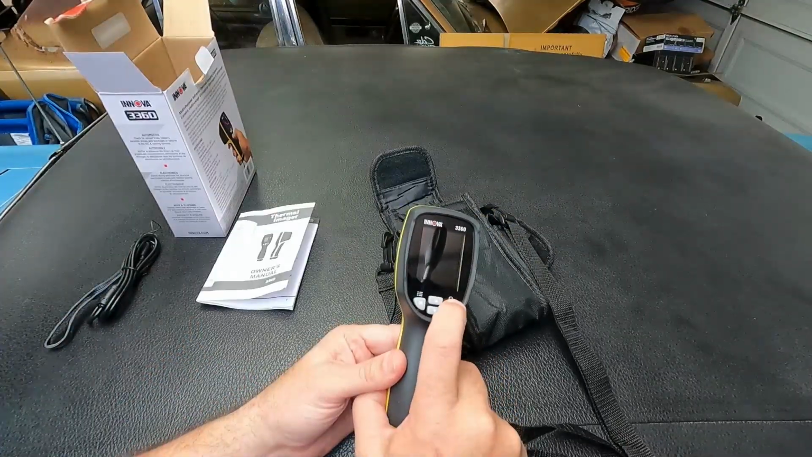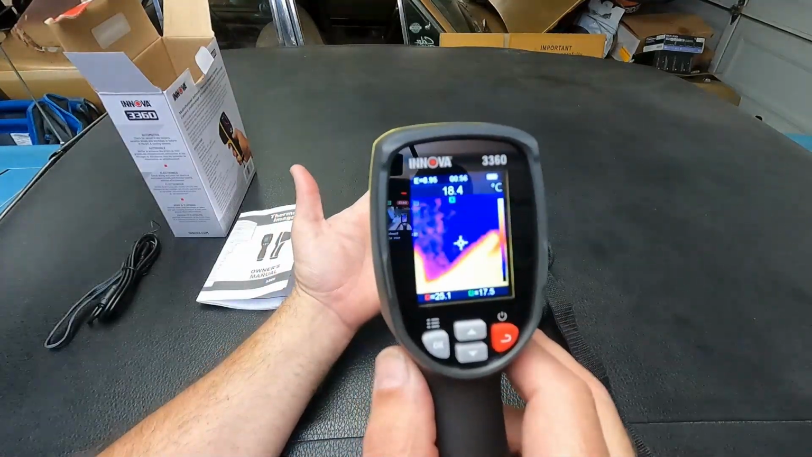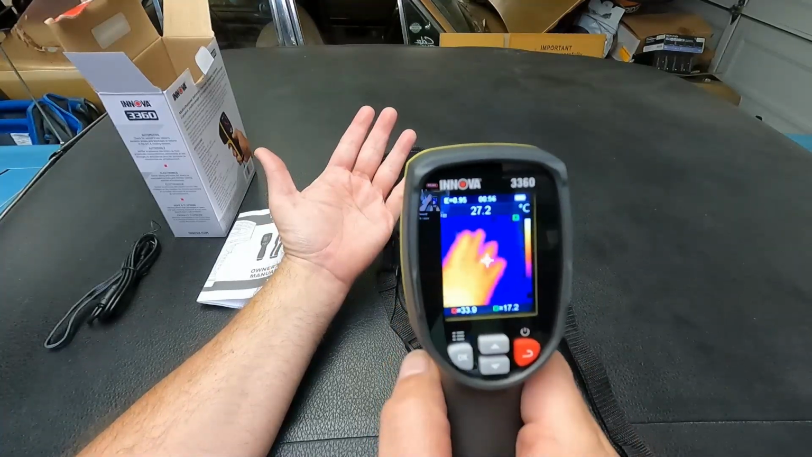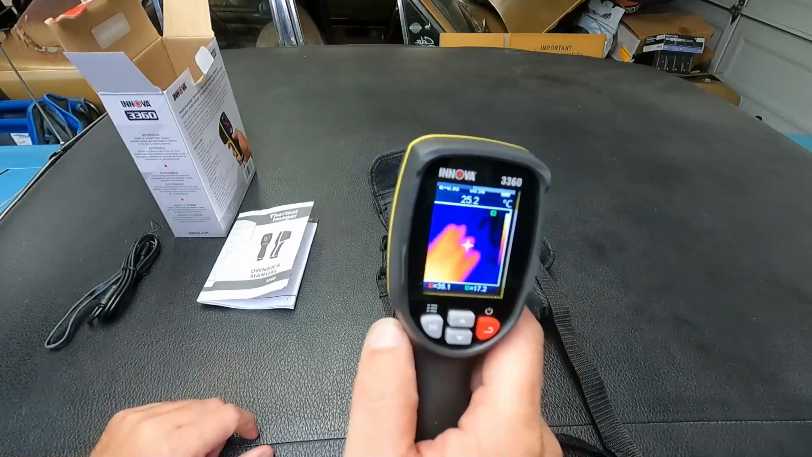To turn it on, we just need to long press the red button here or the back button. And there you can see it's instantly working. It picks up my hand, of course. If I pull the trigger, now it saves that to the internal memory, and we can plug this into a computer and share that image.